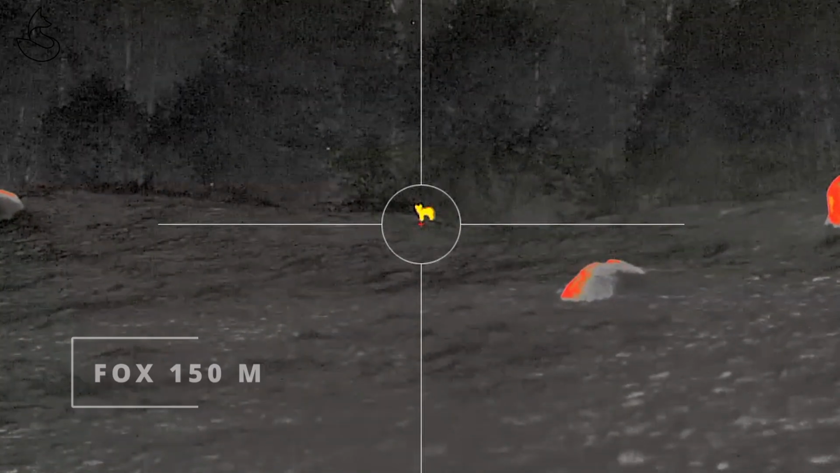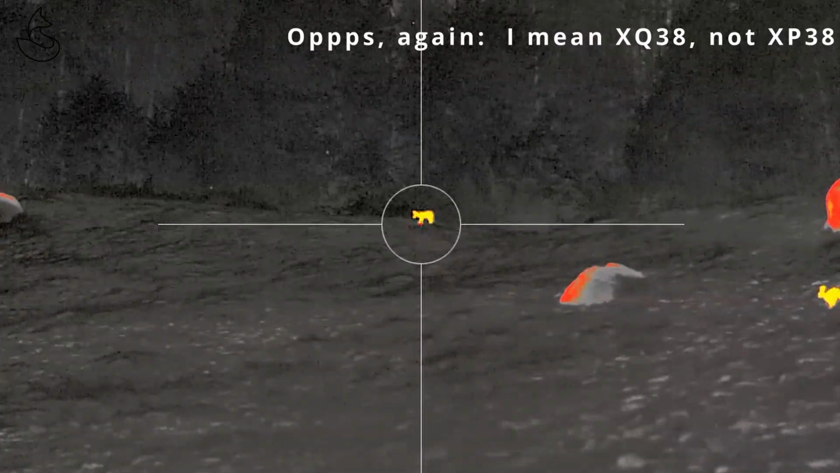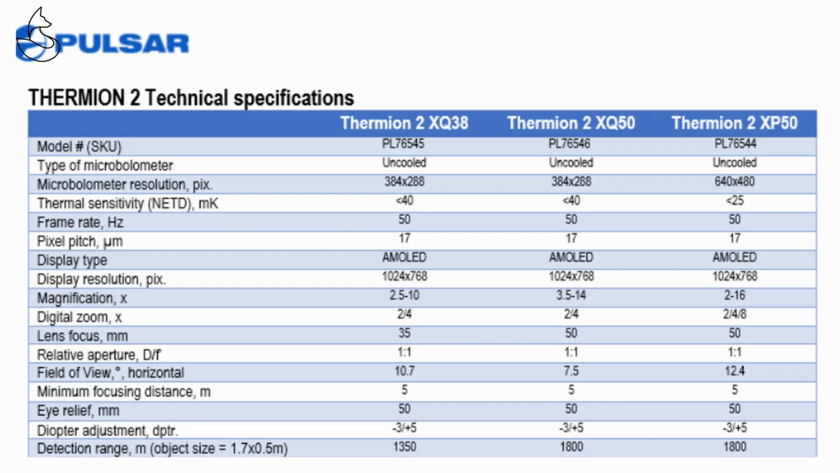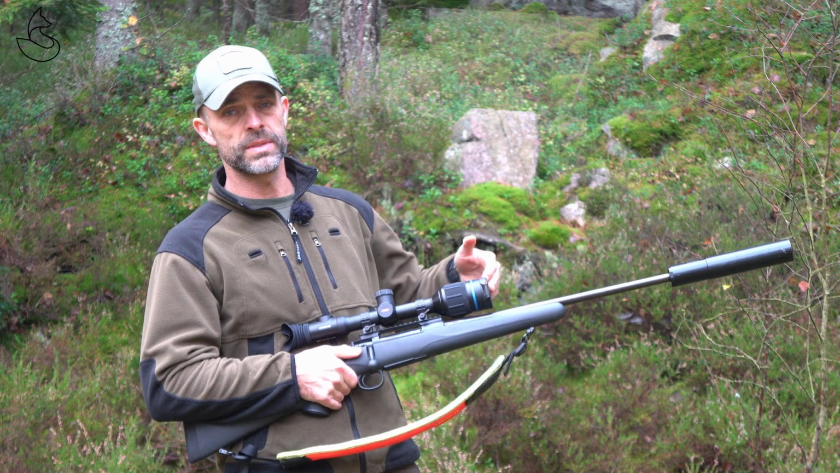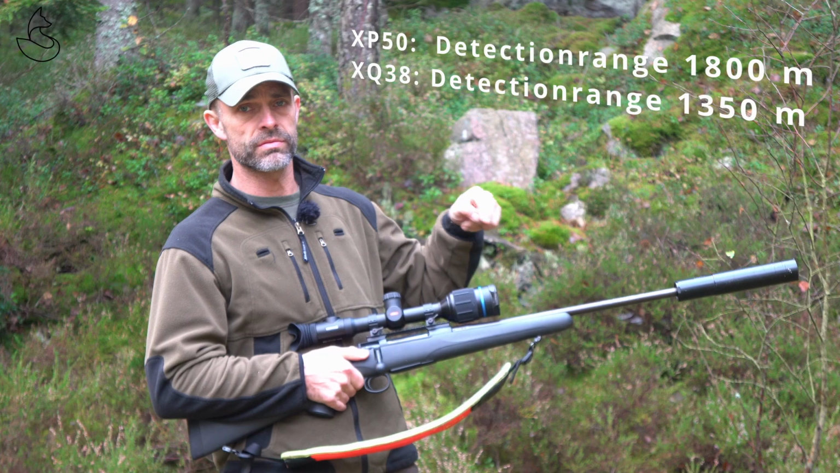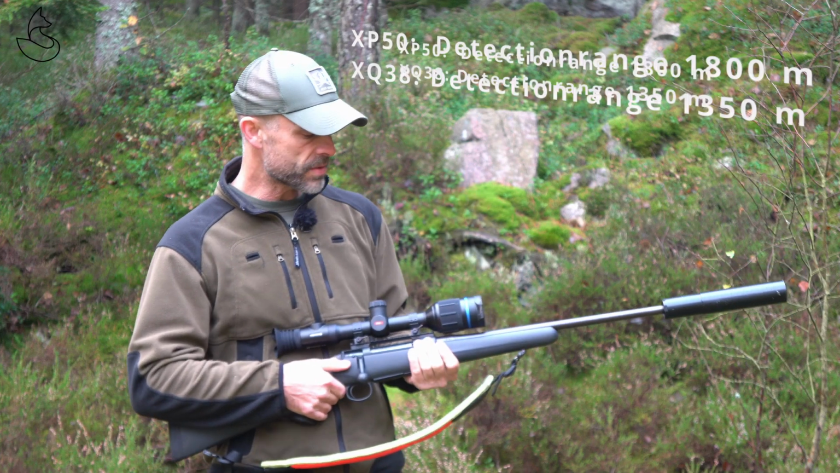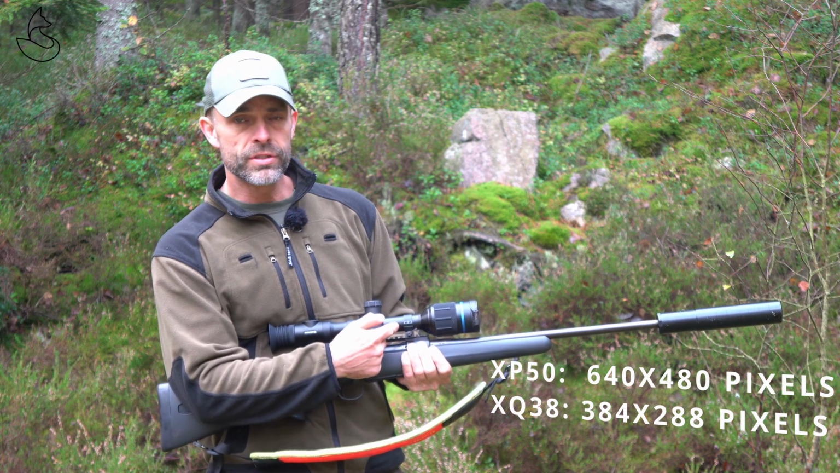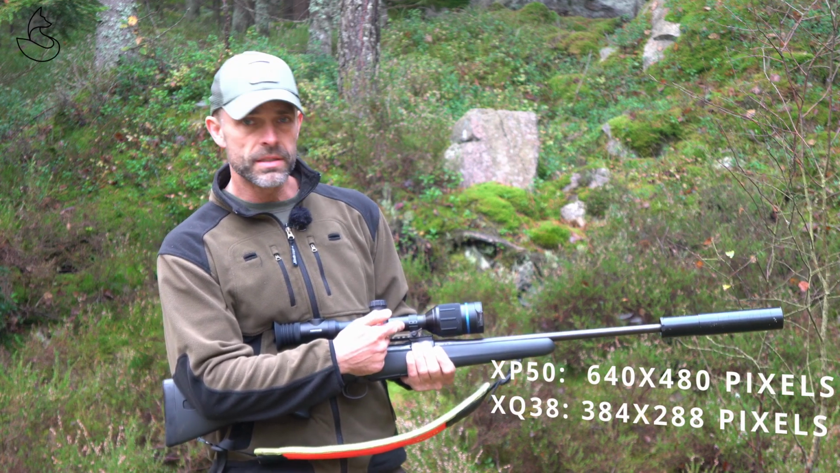And the difference between the Thermion 2 XP50 and the Thermion 2 XP38 is that this one has a wider range, so this goes out to 1,800 meters for detection, whereas the XP38 only goes out to 1,350 maybe. And that's all based on the sensor, which is placed somewhere in here. This has a higher resolution in the sensor compared to the XP38.